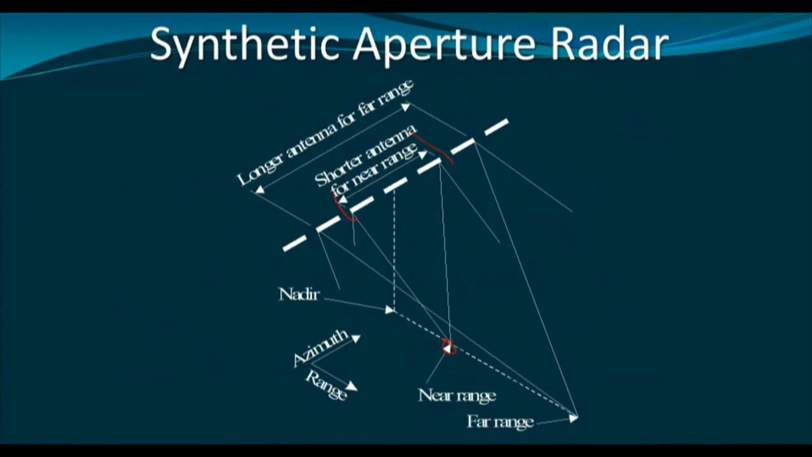Why? Because the beam width at the near range is narrower, and at the far range the beam width is wider. So for example, I am throwing the energy from this location. So at the near range, this is the beam width.